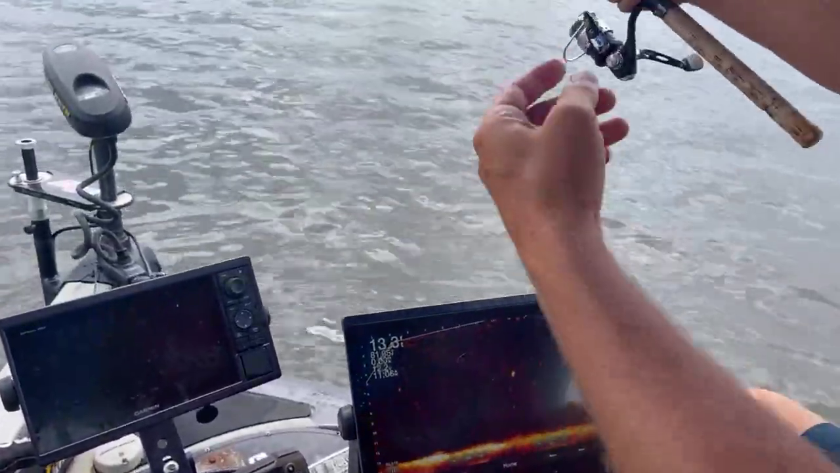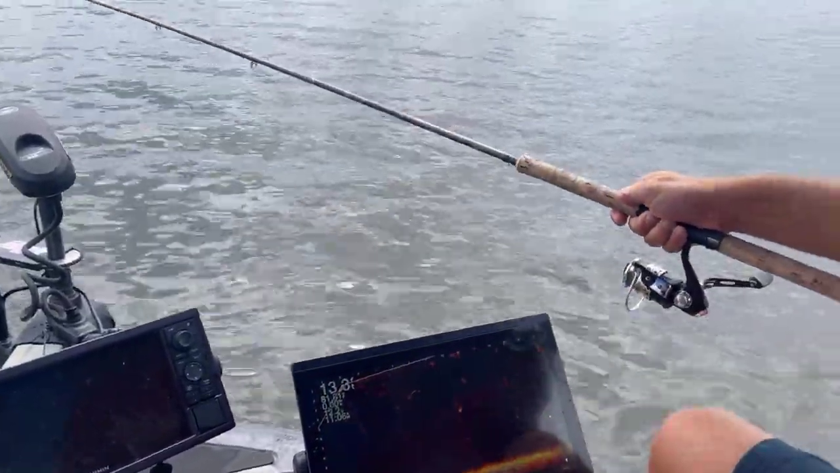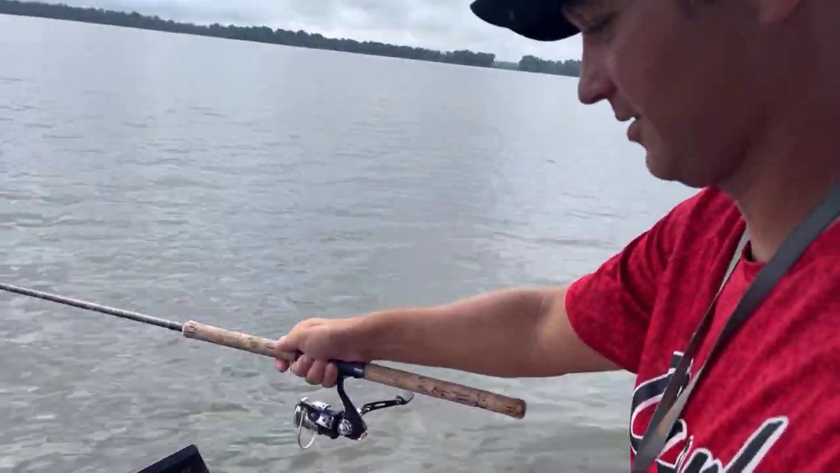How much did you pay Amos? He's saying if anyone wants to come to Reelfoot, they should take you out for a guided trip. No, I'm telling you.